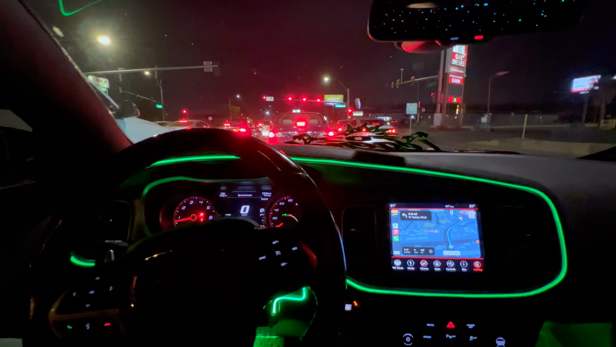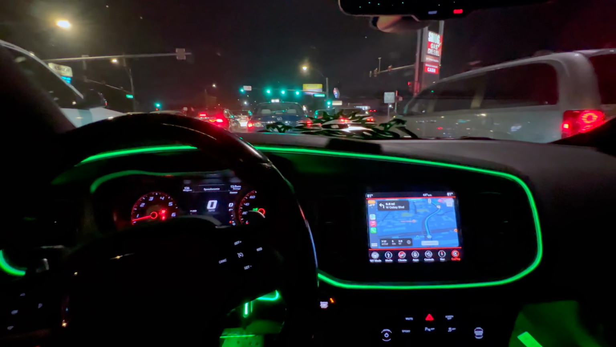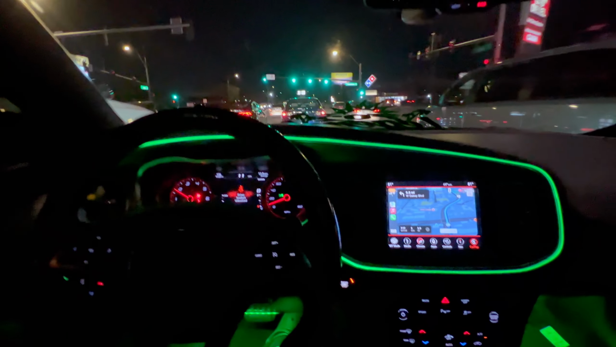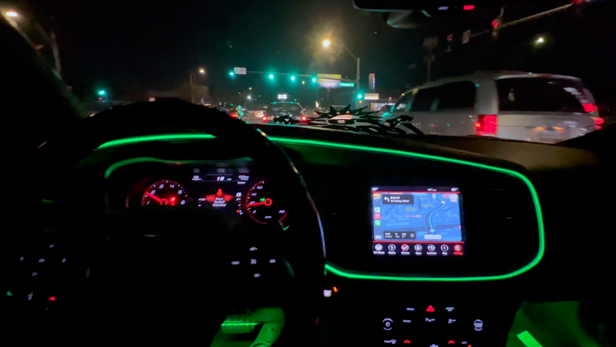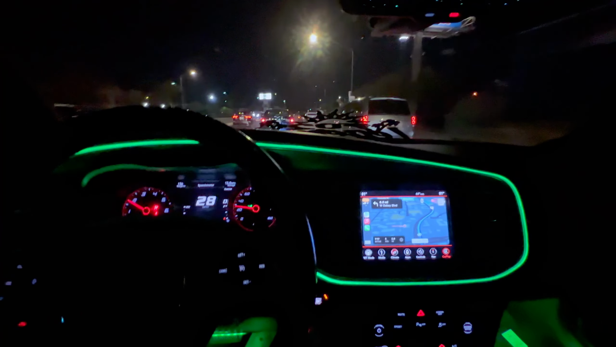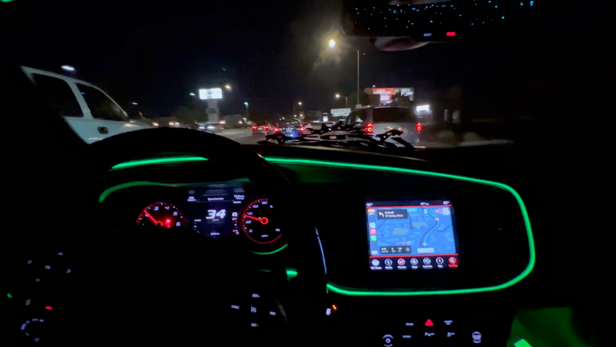So y'all will be able to see that. I know y'all aren't going to be able to see me in this dark car, so I'm not going to try to make y'all see me. I tried it before, it didn't work. So I'm not even going to try it. I'd rather just give y'all the POV drive of what I'm doing.